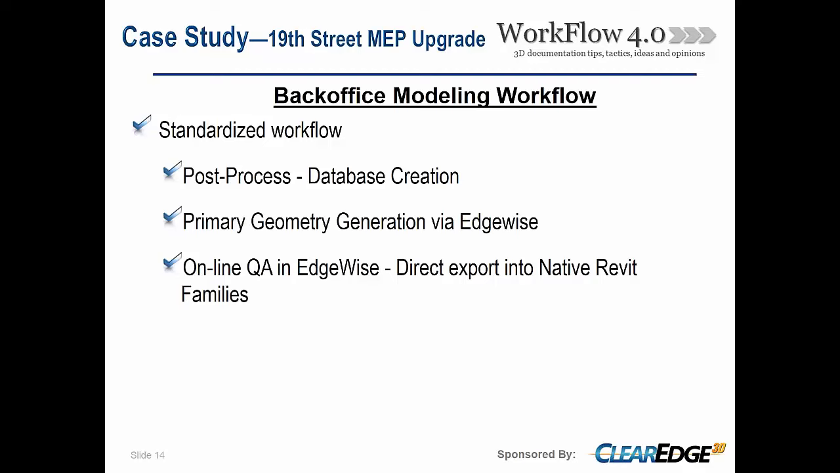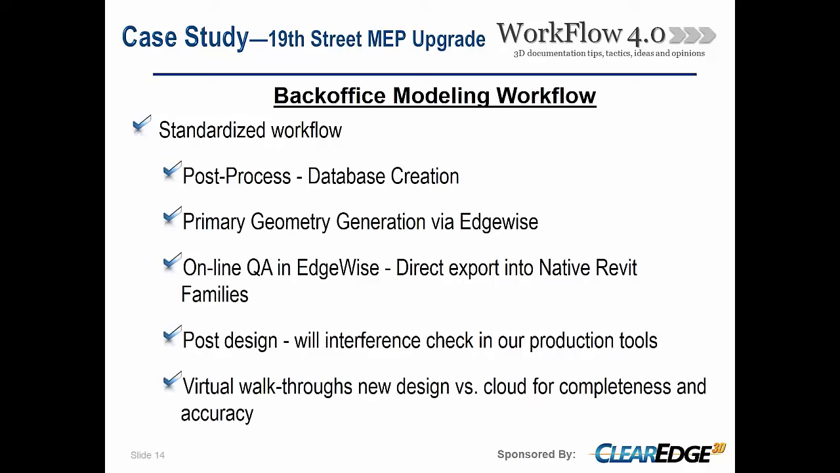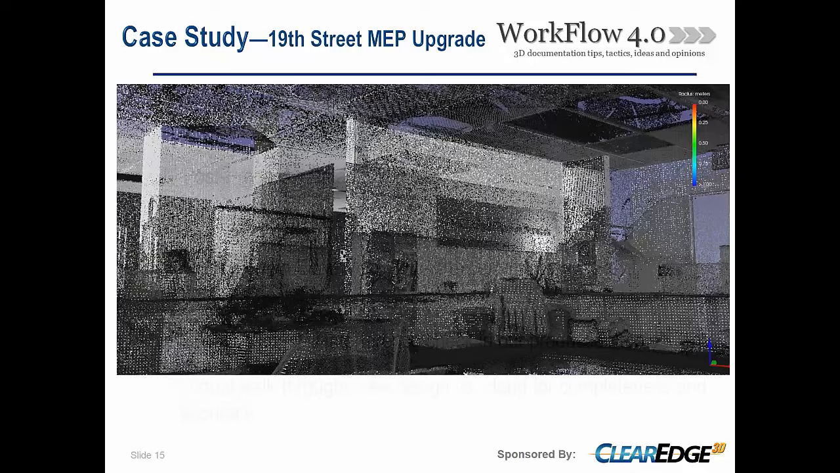We're able to just stay in one tool all the way through now, so we can stay in Edgewise and look for completeness, and we can go direct into our native families. So post-design, what we're going to do is bring the design of the new ducting, the new MEP, back into the cloud and walk through it. And so we really use that to make a final check for the installation plan.